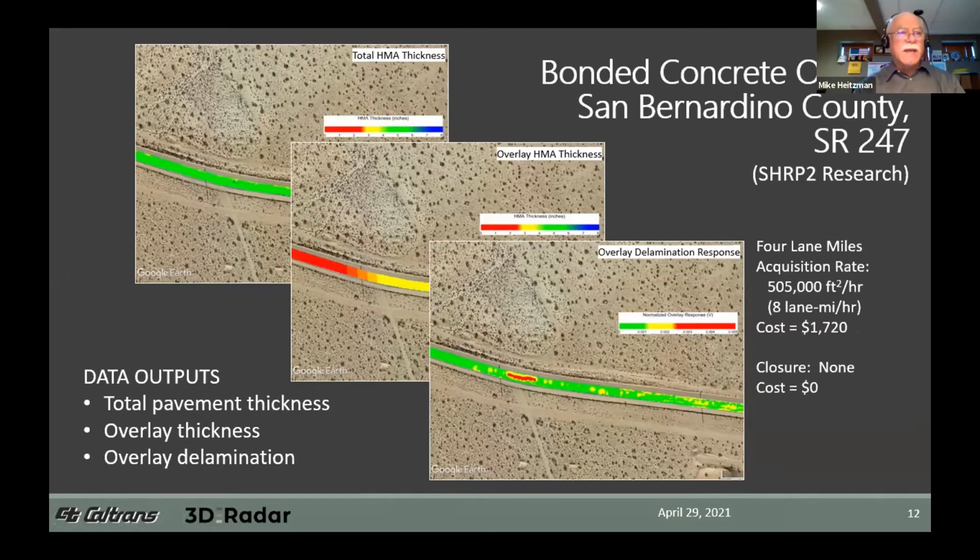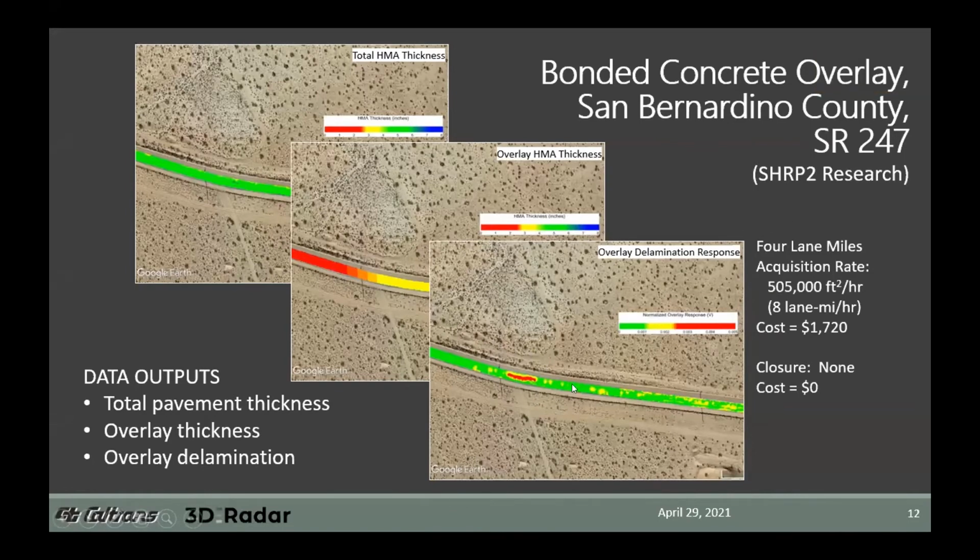Bill, we can't see your mouse. So if you want to use your mouse. Okay, you can see the mouse right there? Yes. Great, thank you. I keep forgetting I actually have a mouse that works. So that particular area, high GPR reflection amplitudes at the base of the surface lift indicates that there's potential delamination of that surface lift from the lower pavement.